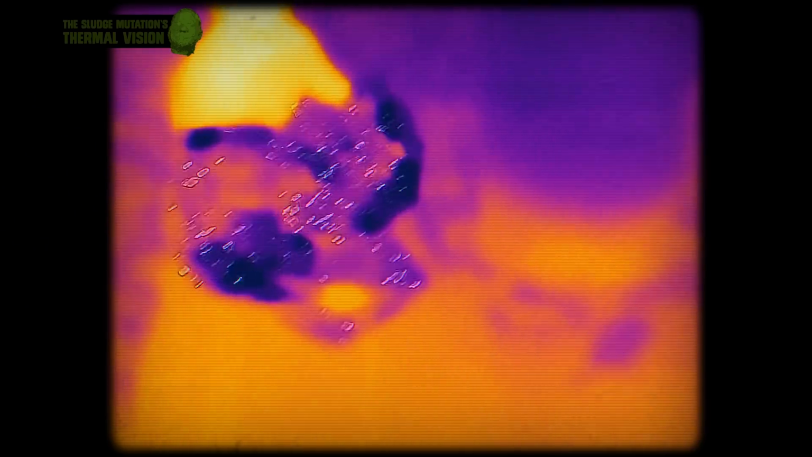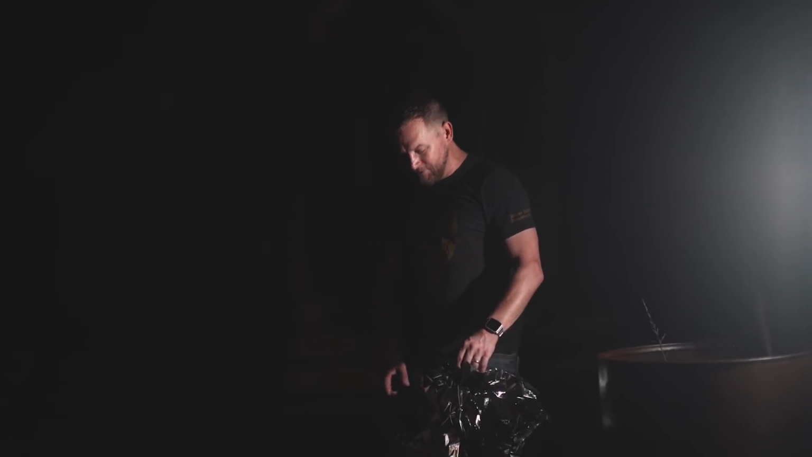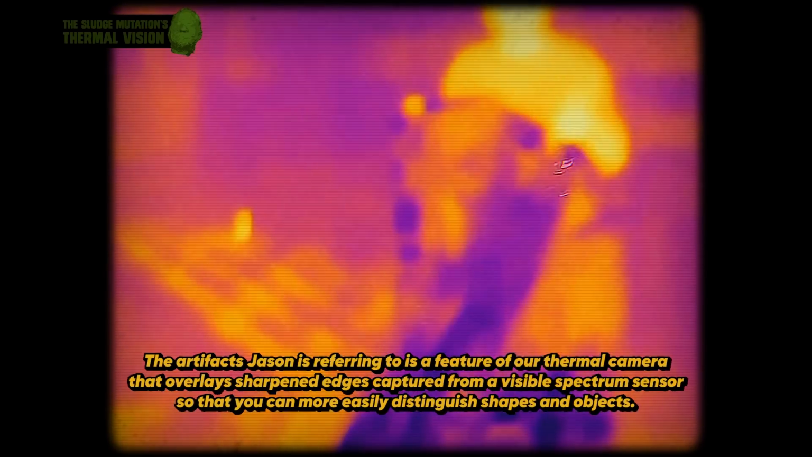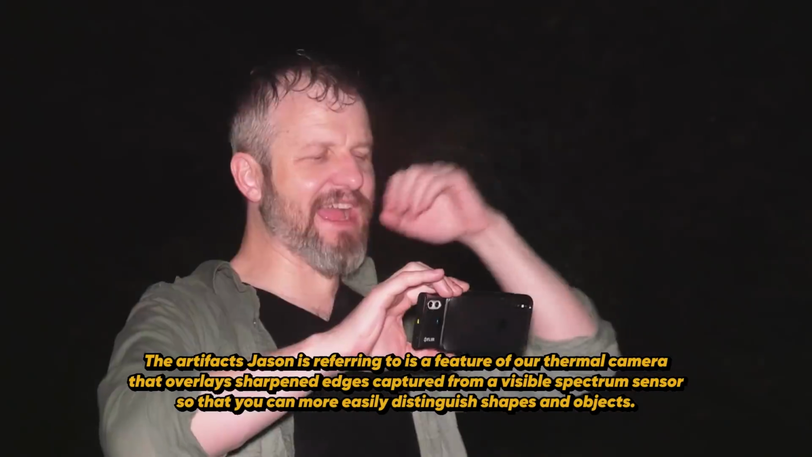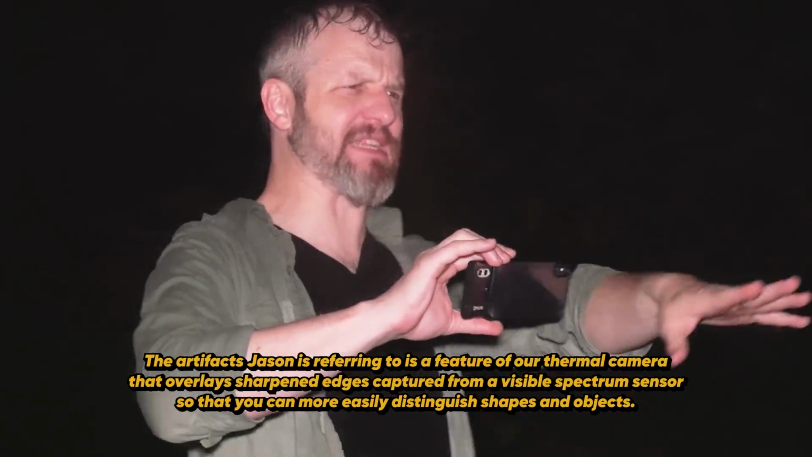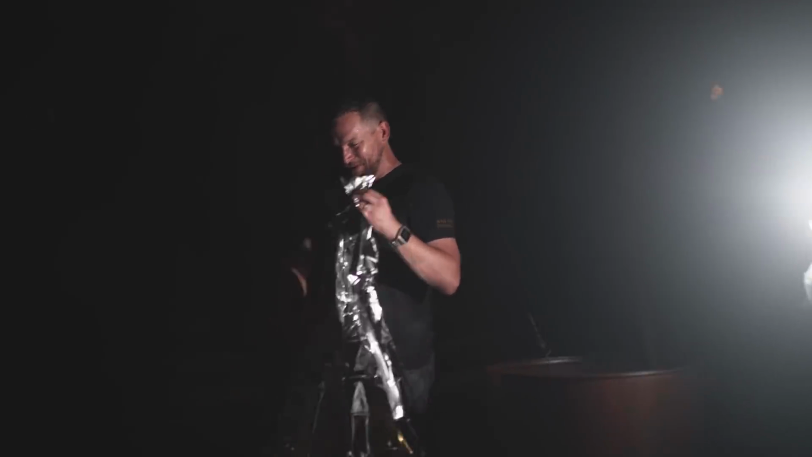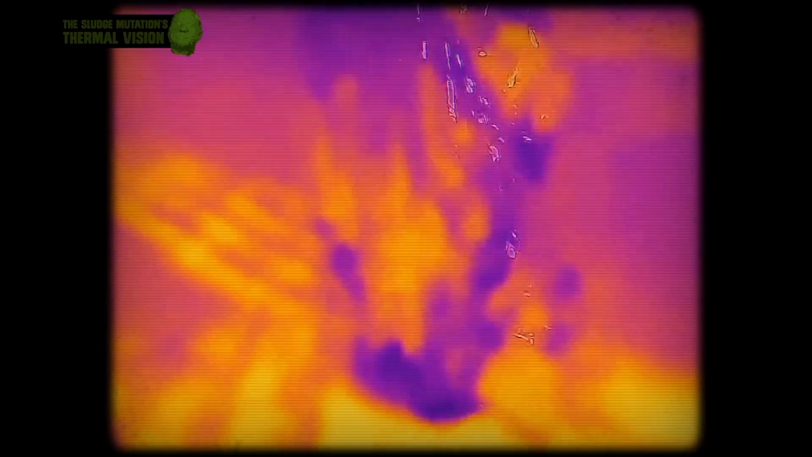The mylar looks really, really strange on camera. Does this look like a predator invisibility cloak? Like, if I do this, do I vanish? It has a weird kind of scintillating quality. This is how the predators look to humans, but back to the predator. It's really strange. It's got this crackling quality to it.